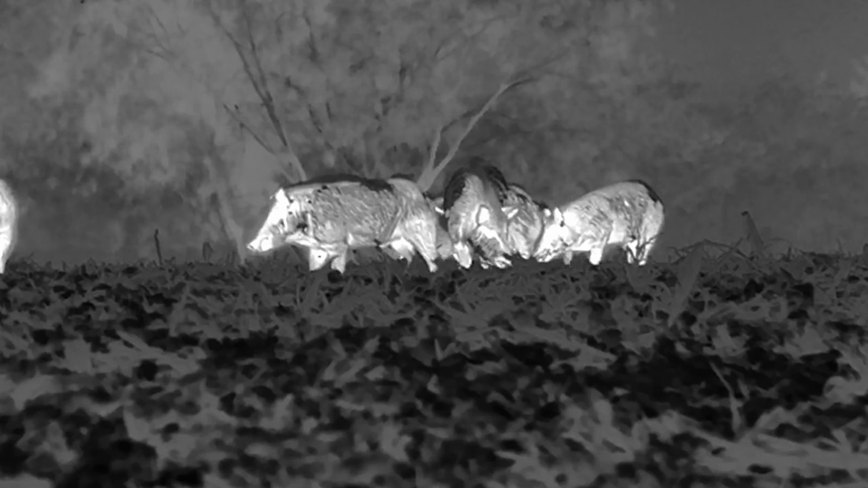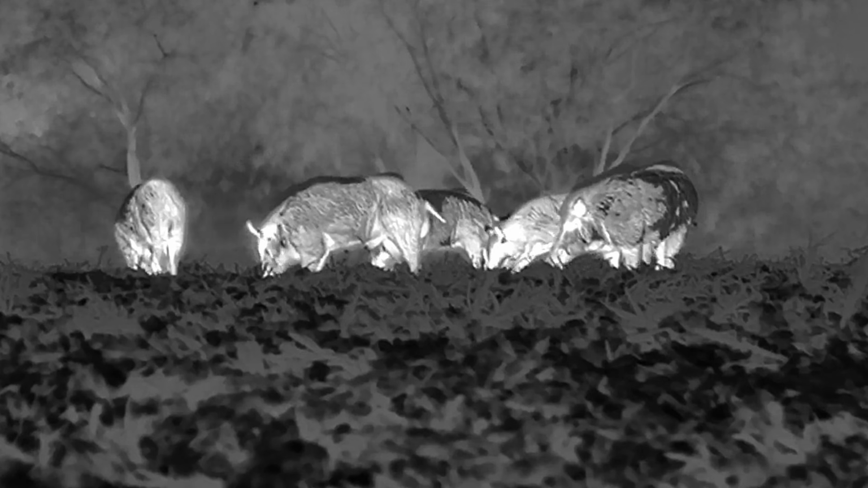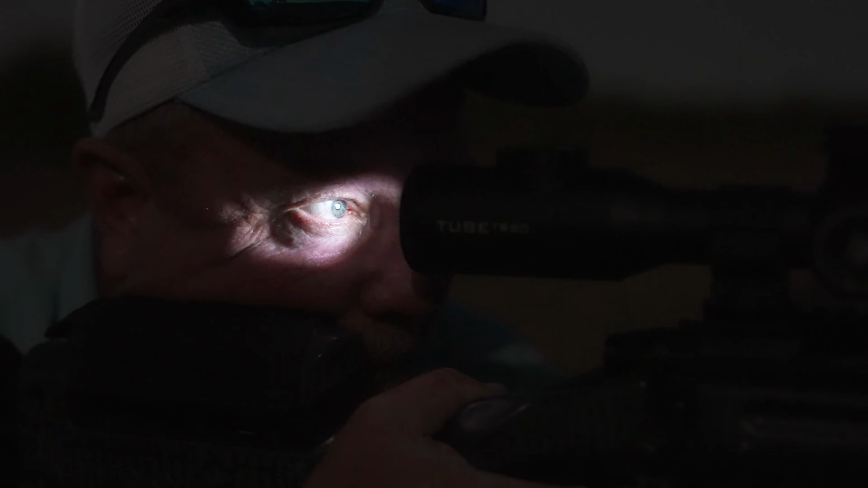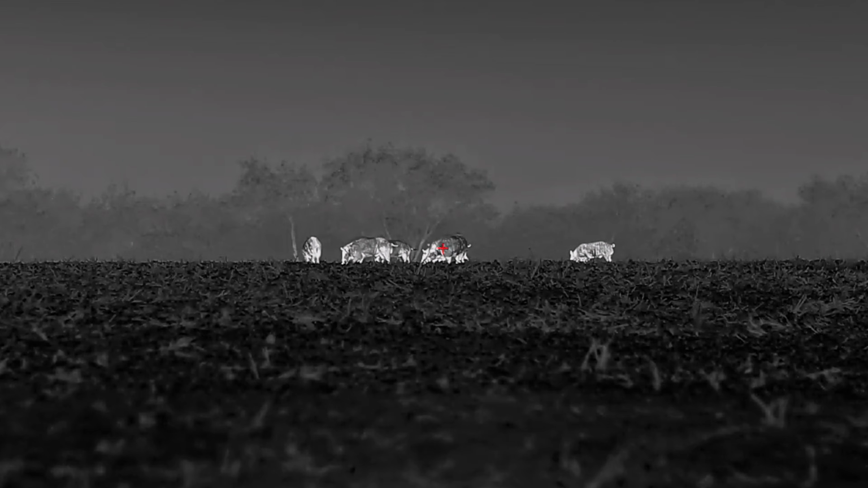Looking at coming. Yeah, let's let them both get good, turn broadside. I got both of them in the frame. Right there's good if y'all want to do it. Count it. Y'all ready? Yeah. All right, we're gonna shoot on 3. 1, 2, and it's supposed to be pow. And it's usually 1, 2, pow. 1, 2.